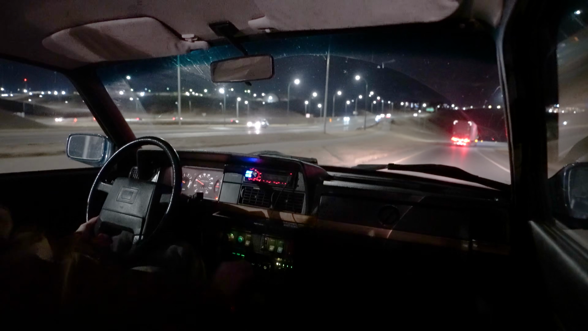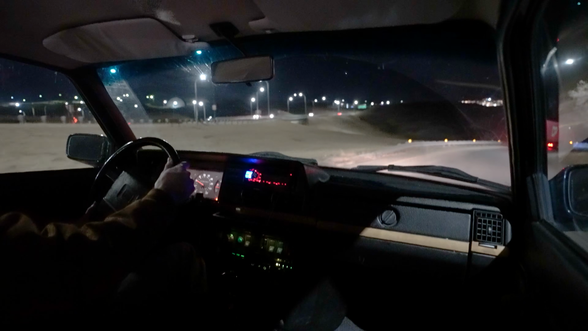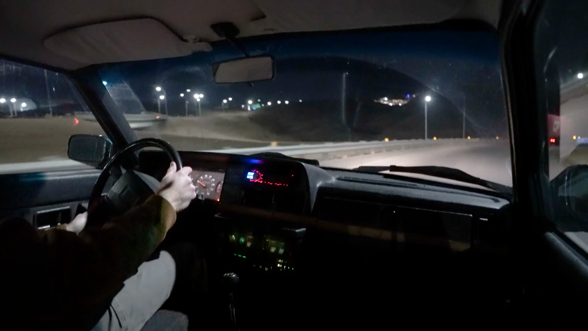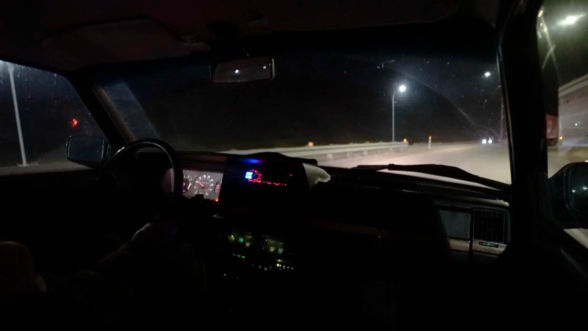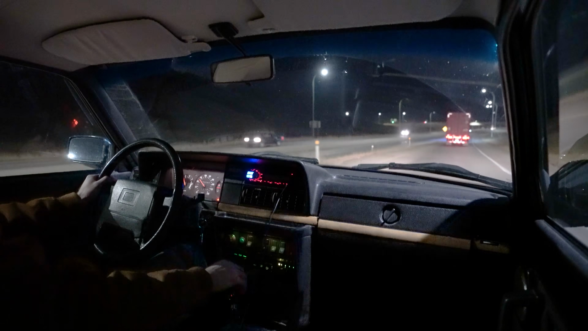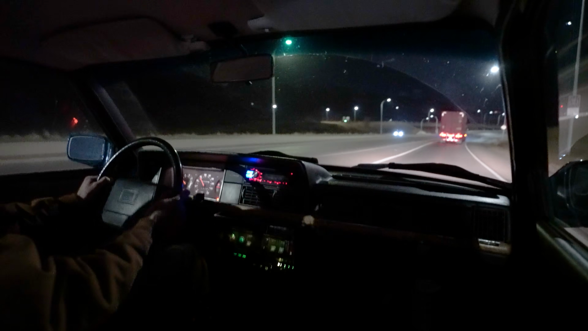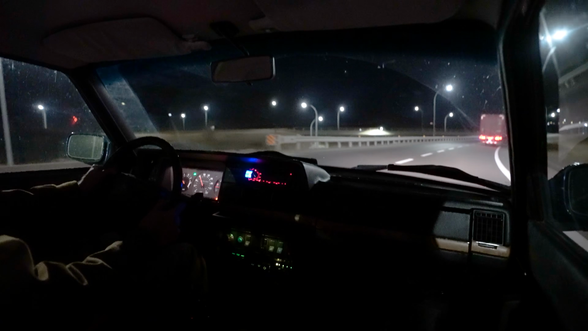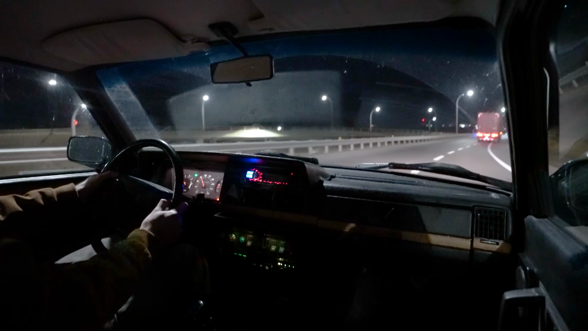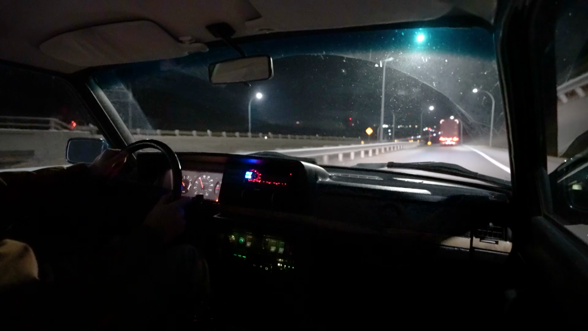Let's see how we merge with oncoming traffic. Being on a downhill definitely helps you get up to speed.